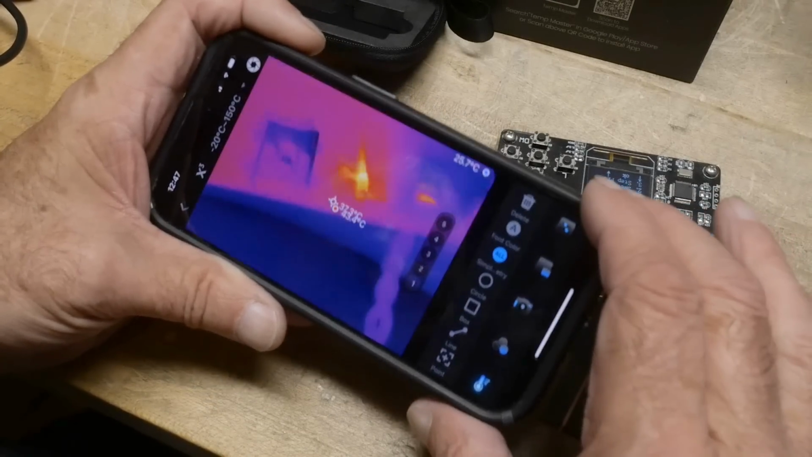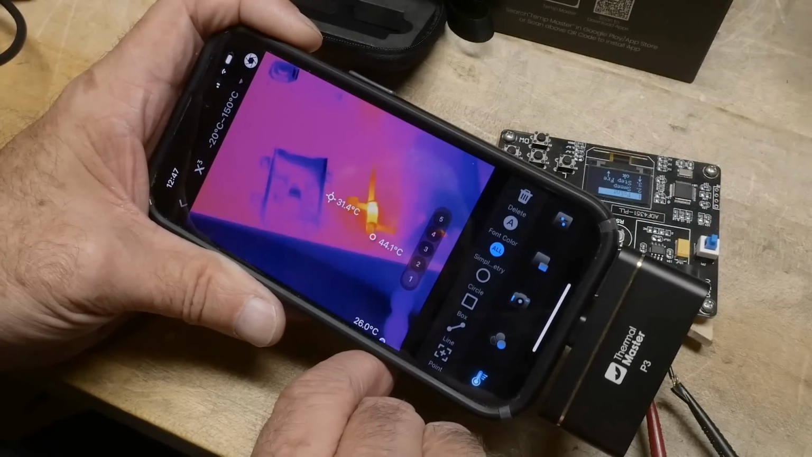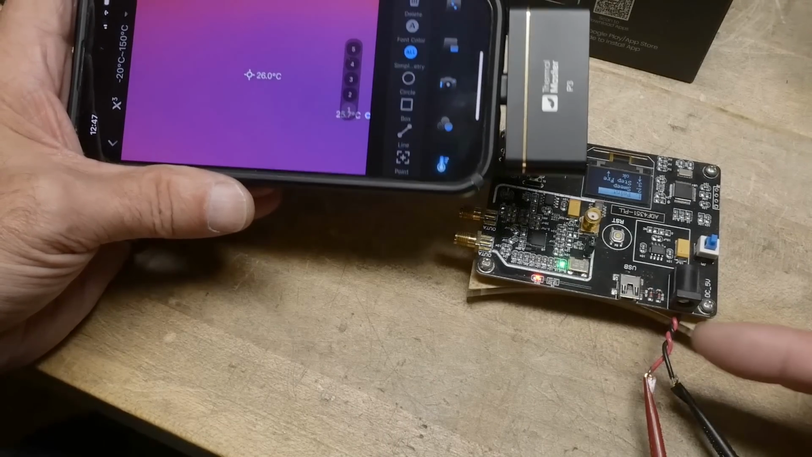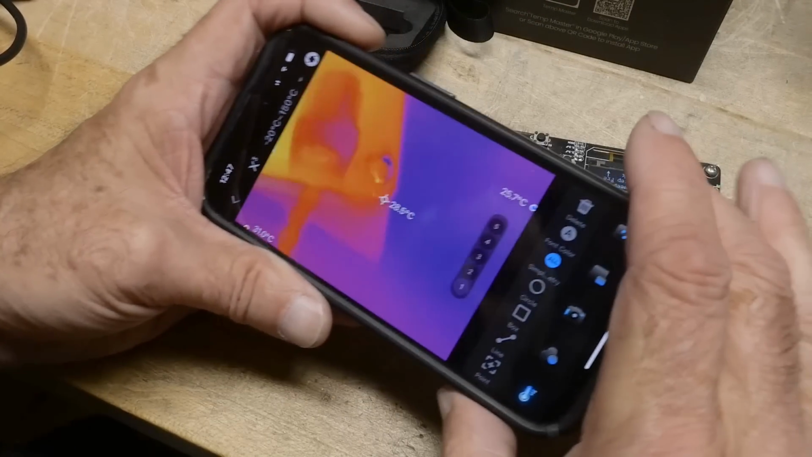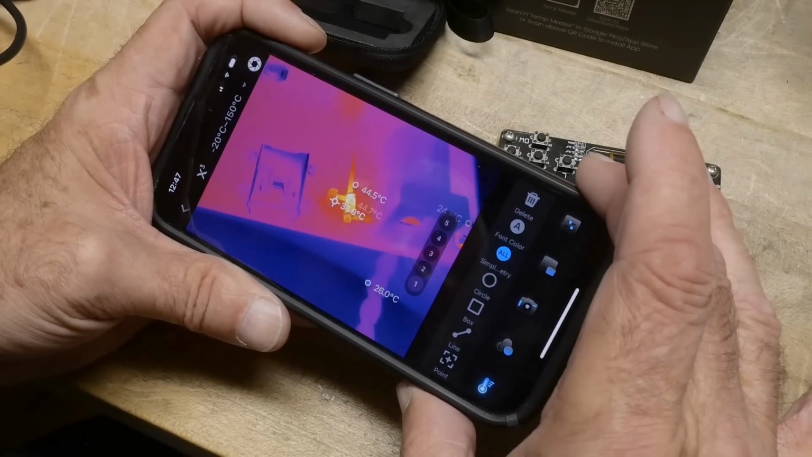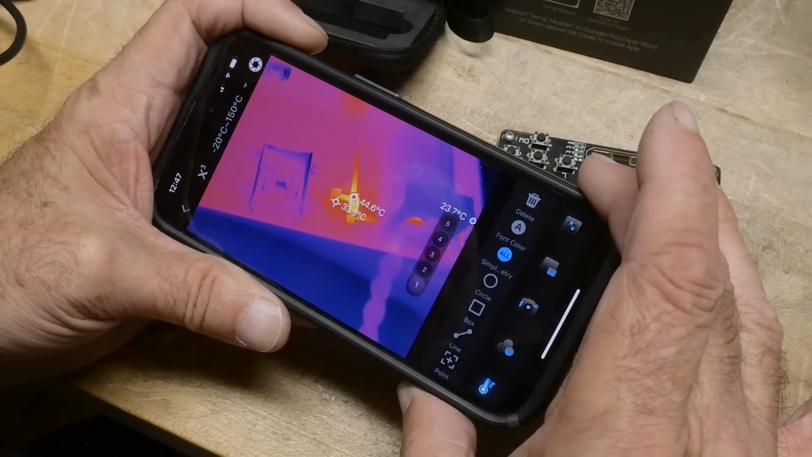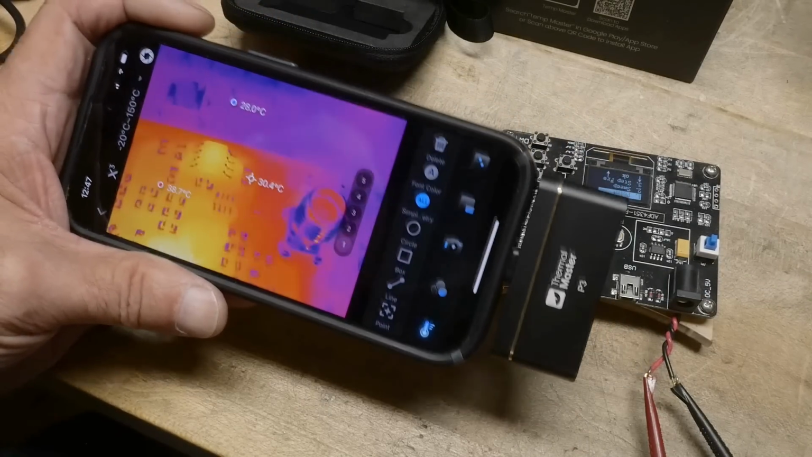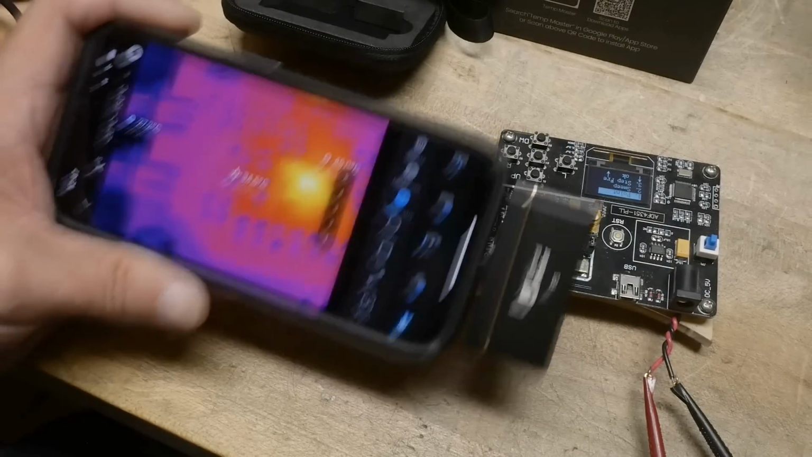Over here we see a real hot thing. So what is that on the PC board? It's a diode. I've got power coming in, and it's going through that diode and powering the circuit, so that little diode is getting up to 44C. But you can see that having this close focus is the way you want to go.